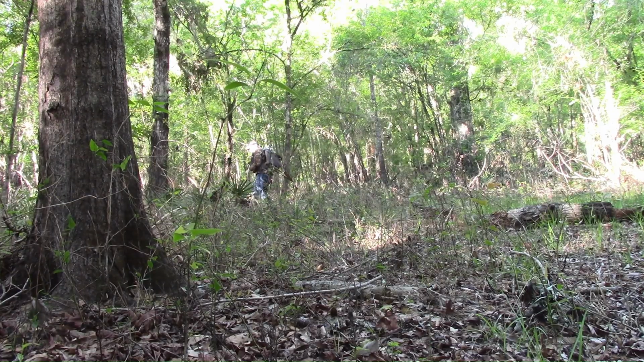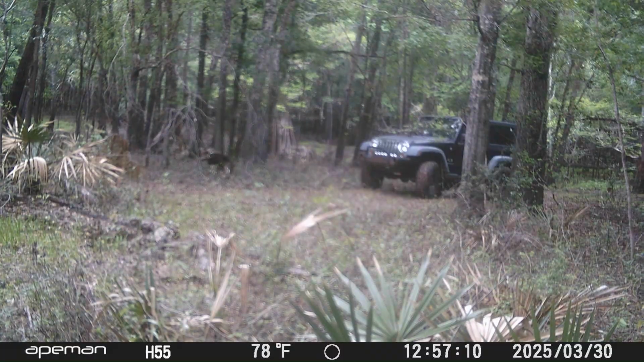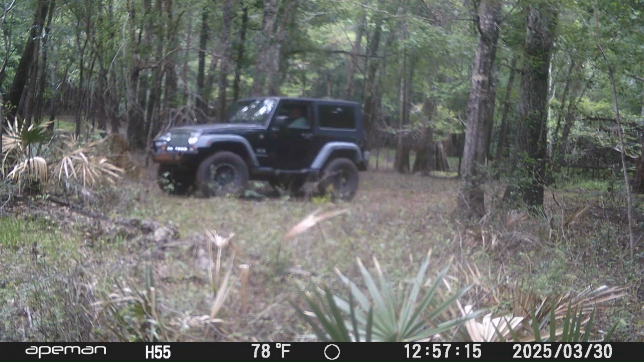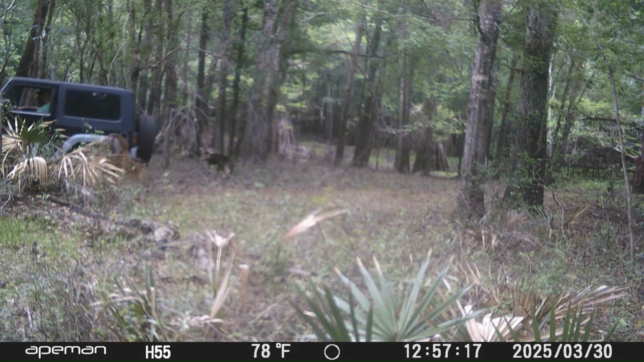And Joey told me he had a lot of that on his game camera, where we had it set up in Devil's Creek. He had a lot of the wind blowing, setting his camera off. So there's another Jeep.